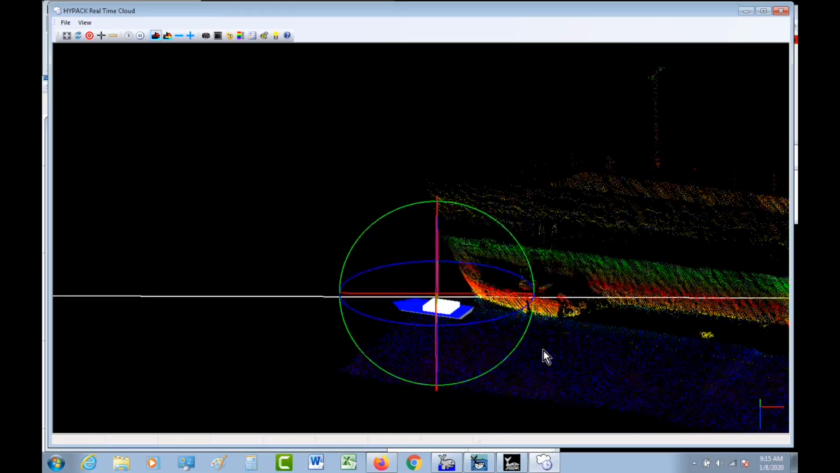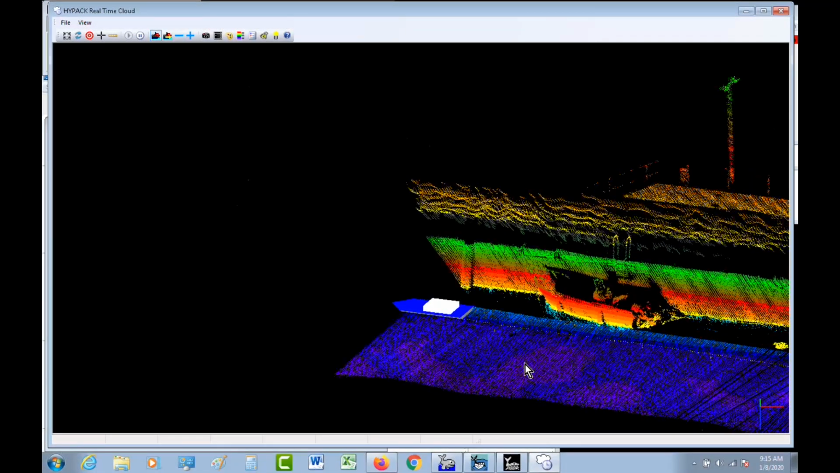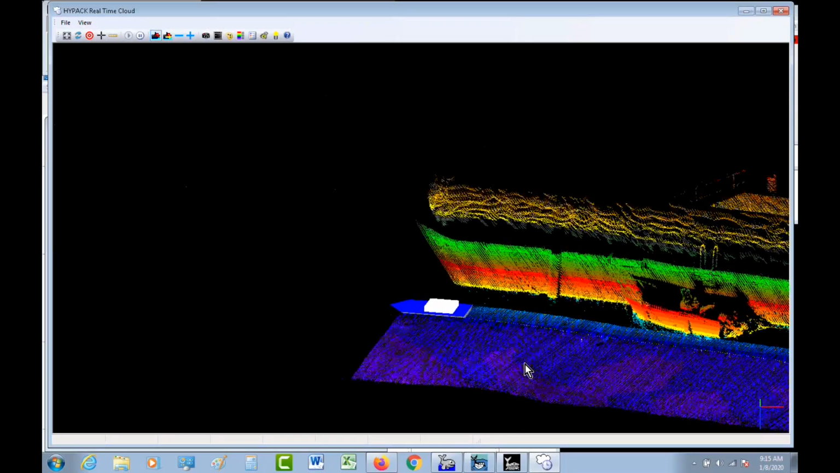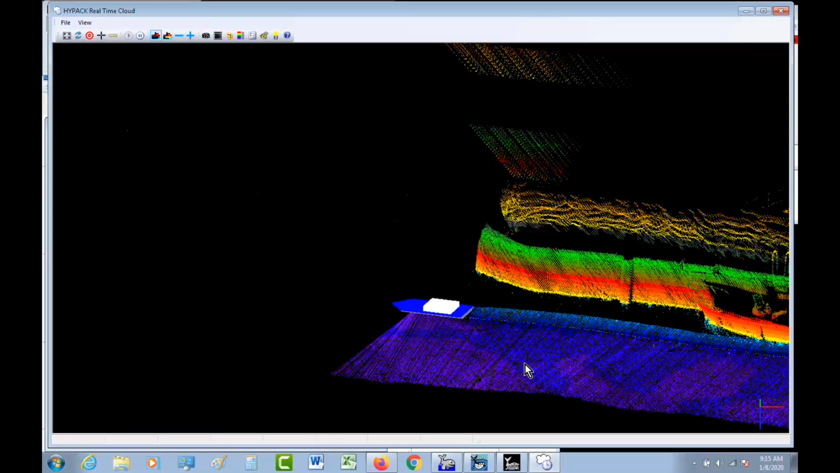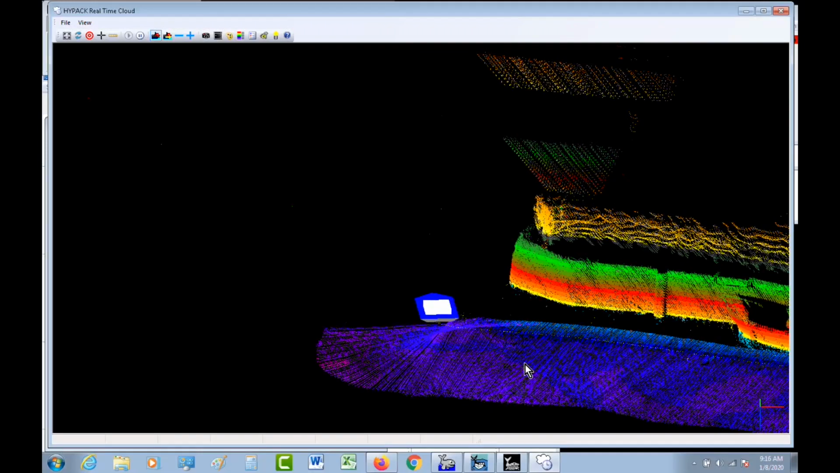Is there a way, let's say, when you were doing the post-processing, you only wanted to look at the LiDAR data? Yes. You can only look at one or the other at a time. But if you want to look at both in the editor, there is a simple little trick to do.